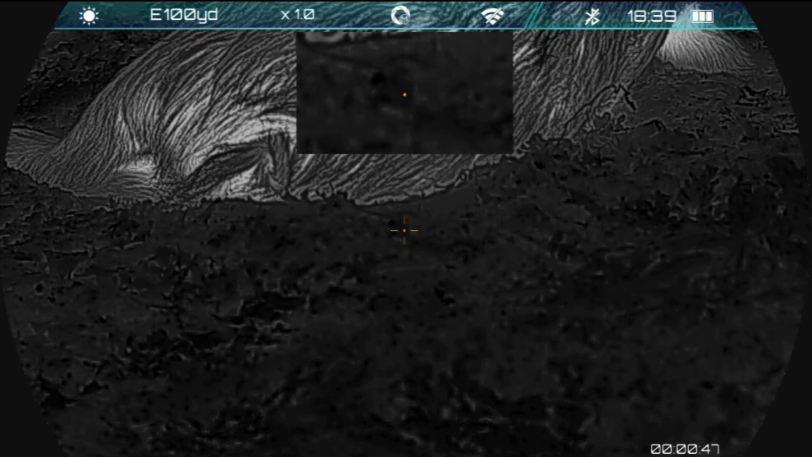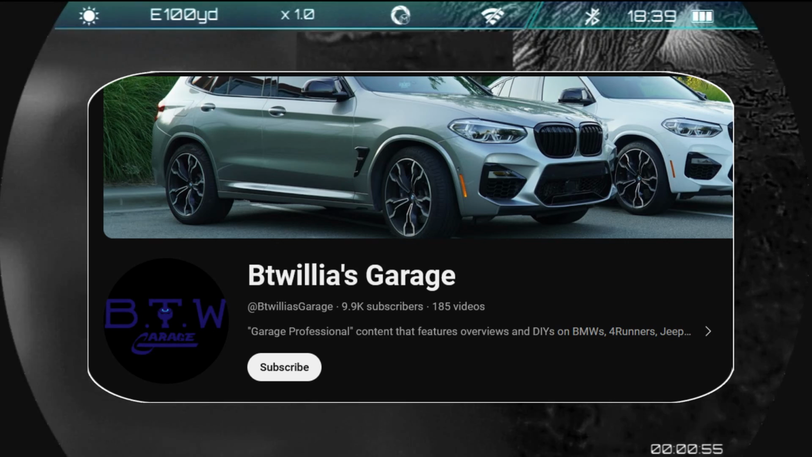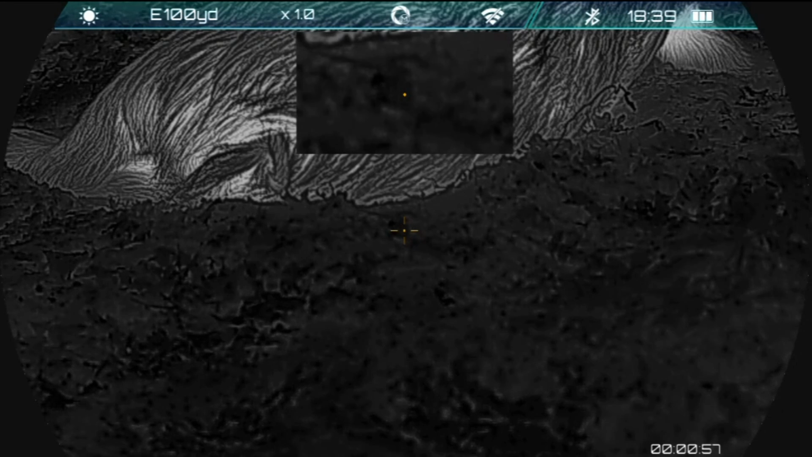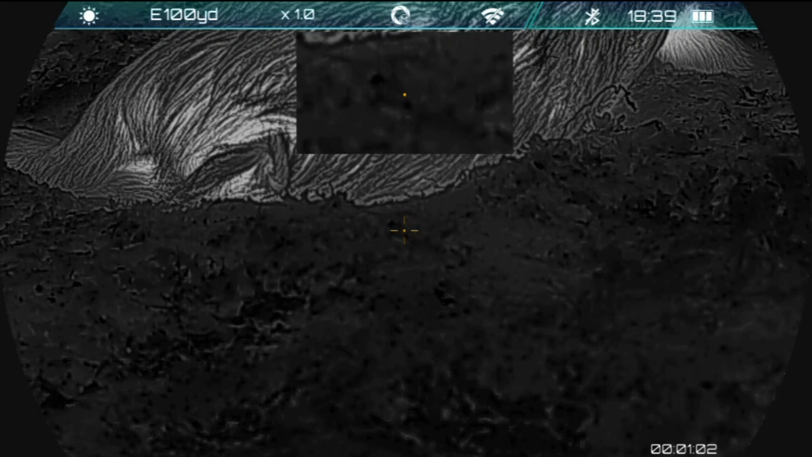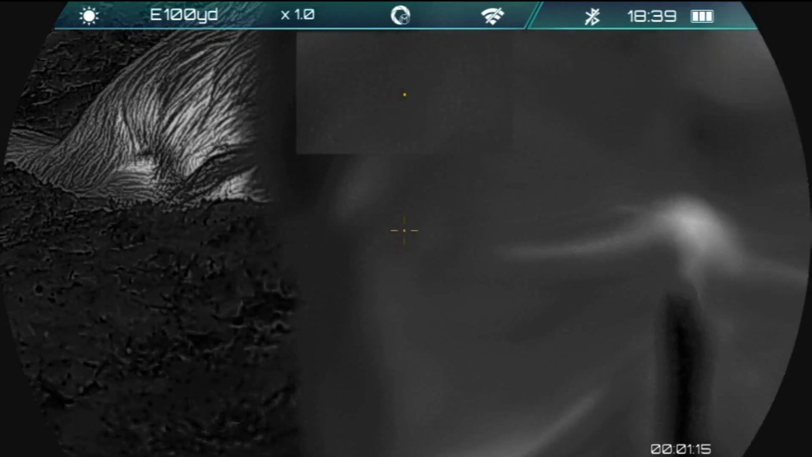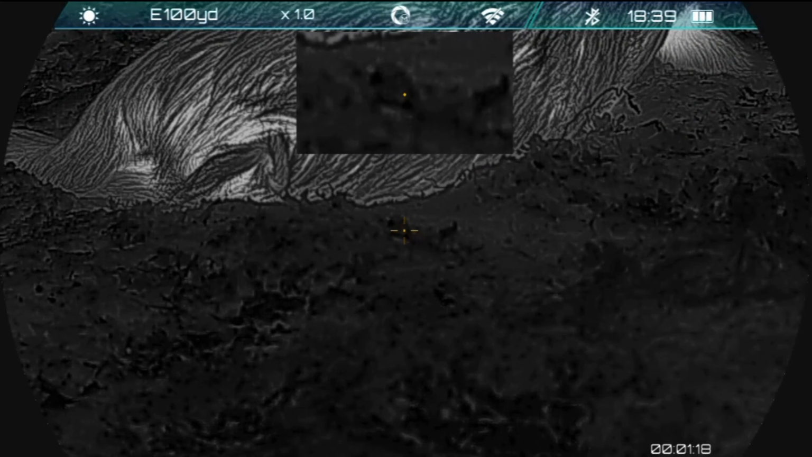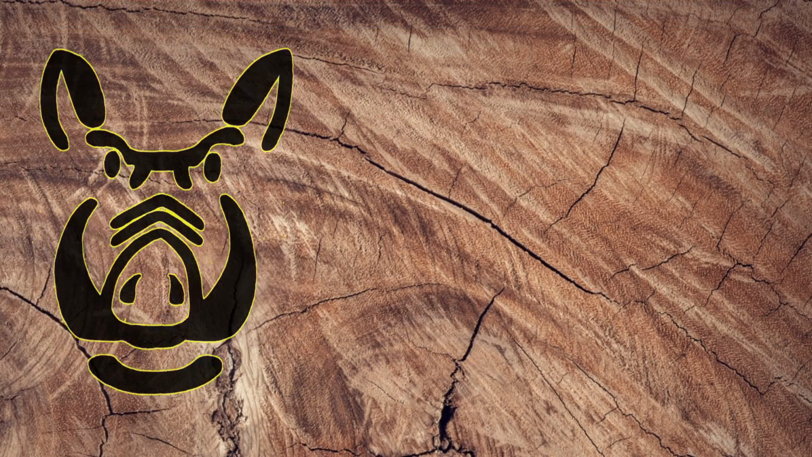You can actually see an experiment that was done by Batuia's Garage. I'm probably saying that incorrectly, and I apologize. I'll put a link at the end of the video. He did a simulation where he heated up some water and spilled it out over the ground, and then used a thermal tracker in order to try to find his simulated blood trail across the yard, and it kind of worked, but only for a very short period of time, because the simulated blood very quickly reverted to the ground's ambient temperature and became invisible thermally. As a result, this made the blood largely indistinguishable from the background noise.